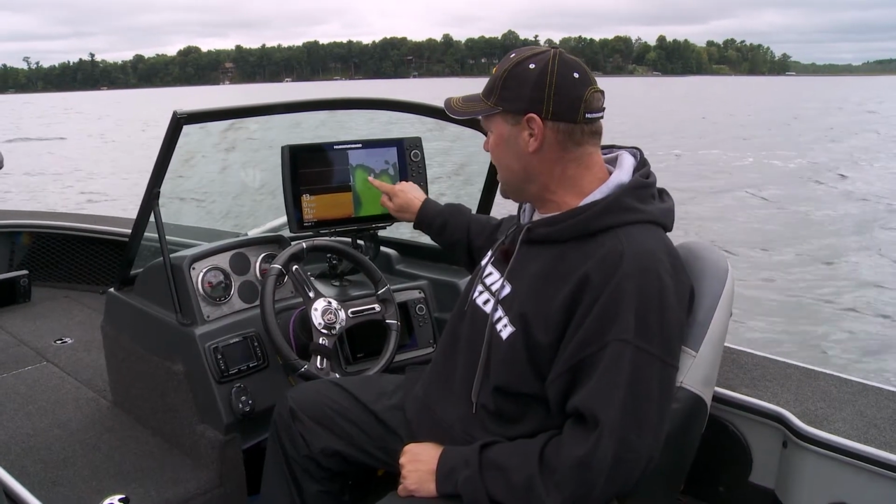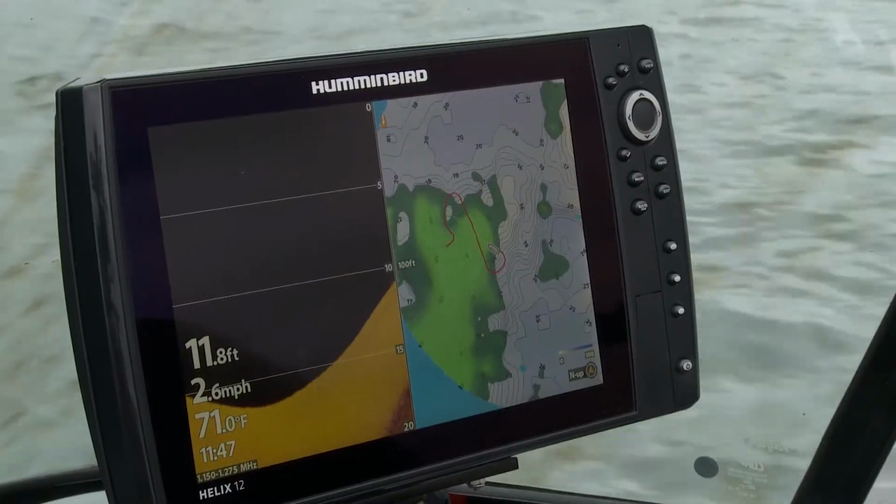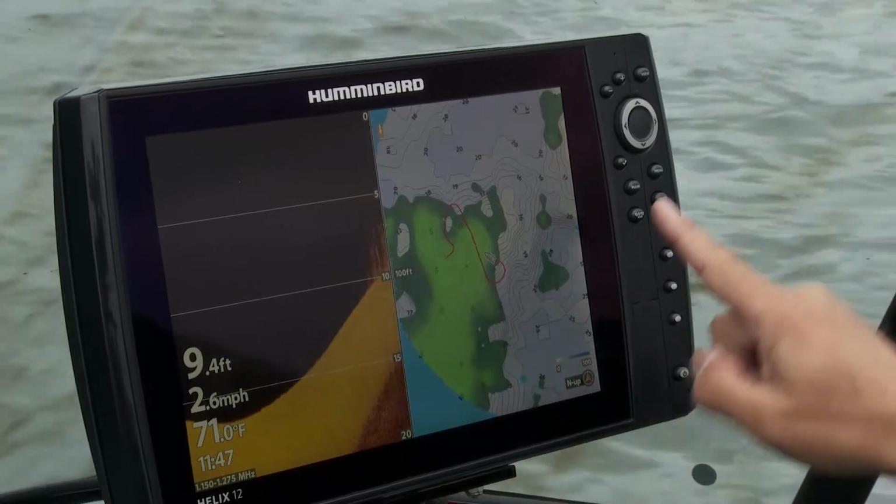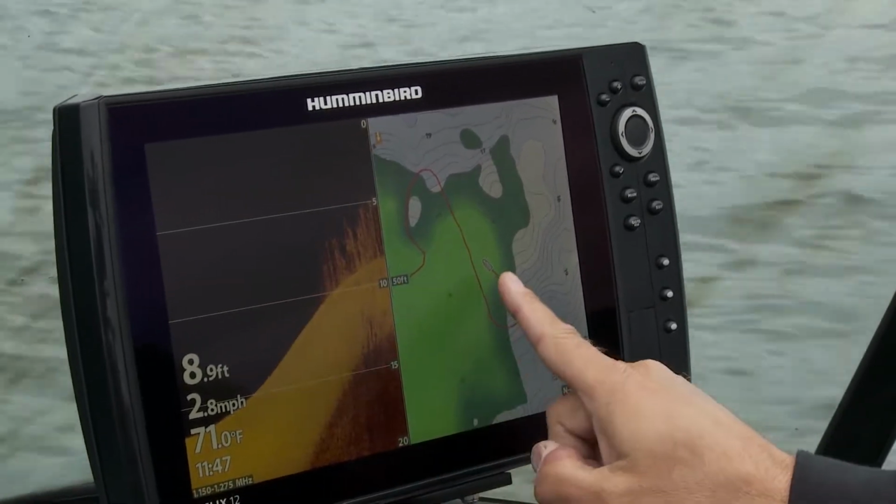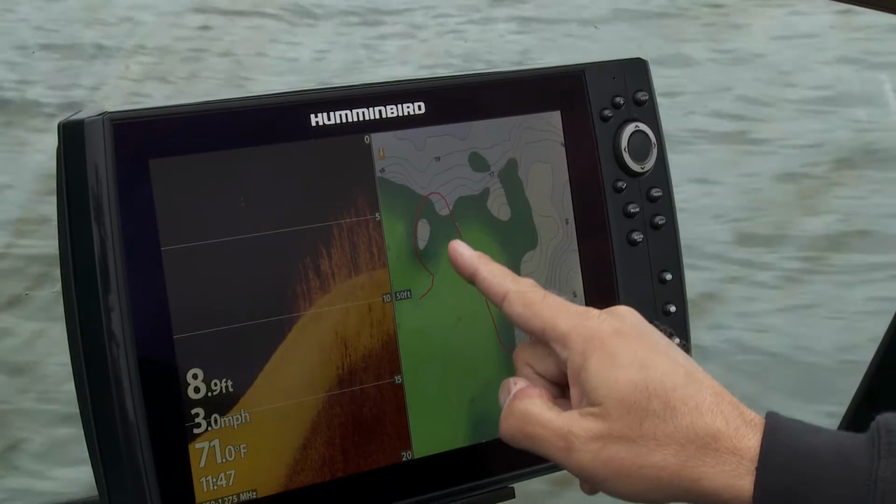You can see I'm sitting on an edge right here, maybe 20 feet. I'm going to start running into weeds as soon as I get into this lighter green. This darker green is that outside edge where the bottom content was changing and we were getting into those weeds. See that spot right there? That's a hole in the weeds. That's the kind of spot that you could park and vertically jig.